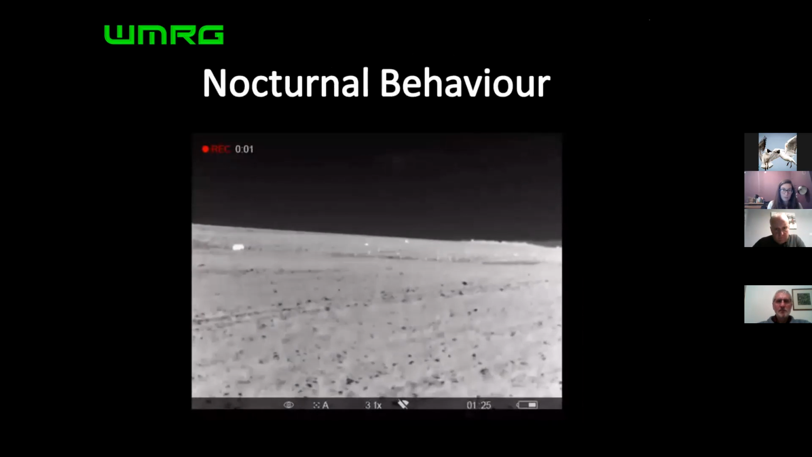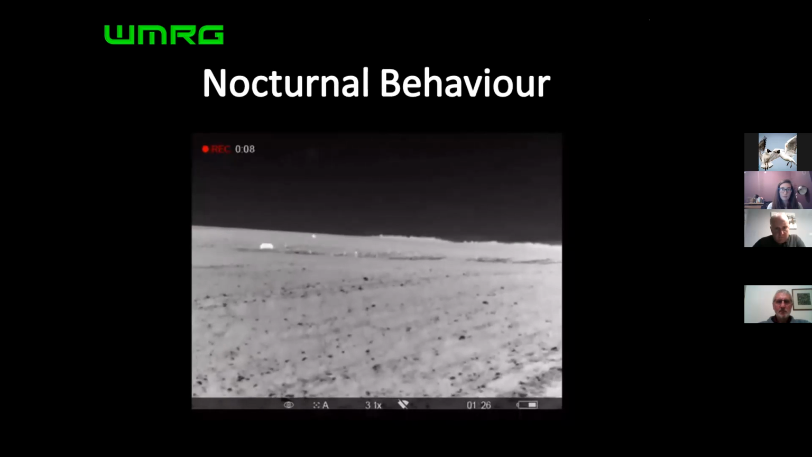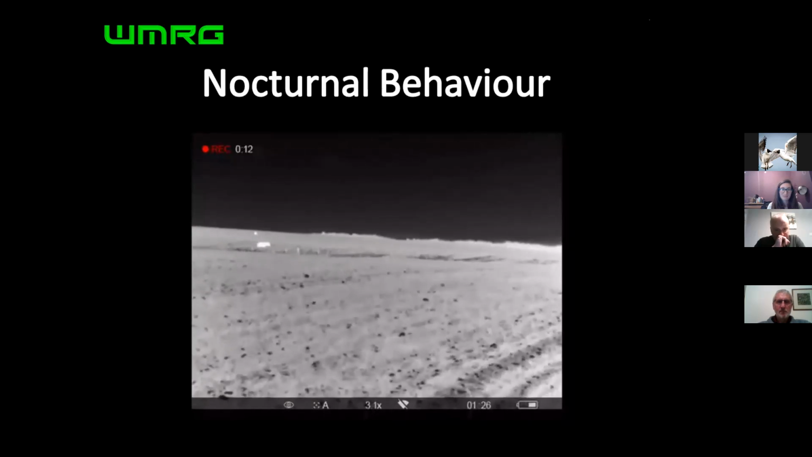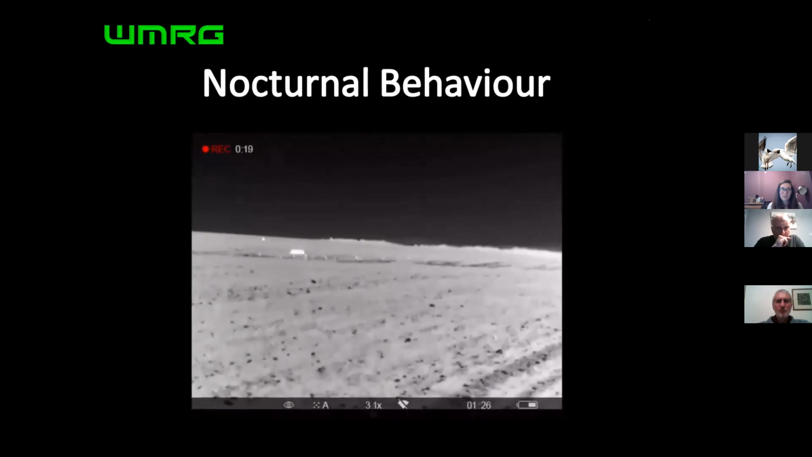Then this video here is a badger on the left, and they're all golden plover. And this is a badger either trying to play with them or trying to have some dinner. I'd probably go with the latter. But as you can see, again, with the thermal imaging, we would never see this behaviour before without thermal imaging.